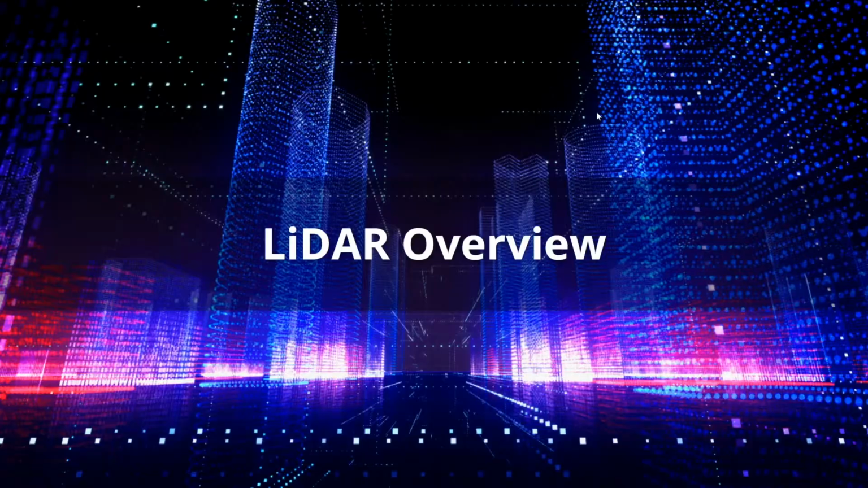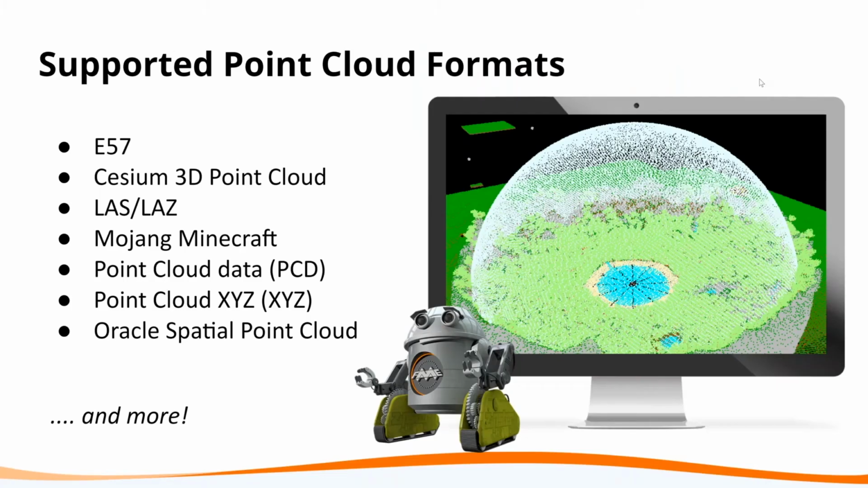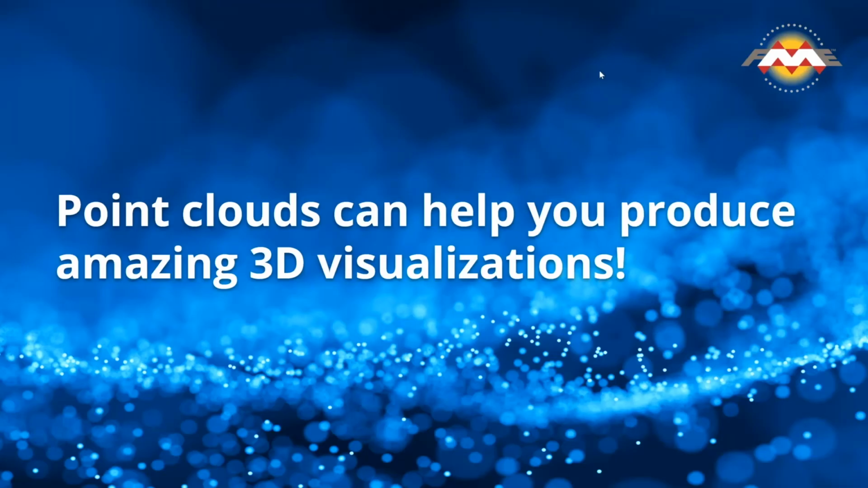So the LiDAR overview. What is LiDAR? So LiDAR stands for light detection and ranging, and it's typically used to collect and create point clouds that represent or describe a surface. So FME supports quite a few point cloud formats: E57, POD, LAS, XYZ. Could probably name off the whole alphabet there, but if you did want a full list, we have a format matrix on our website, which you can go and filter by point clouds and LiDAR, and you should see them all pop up.